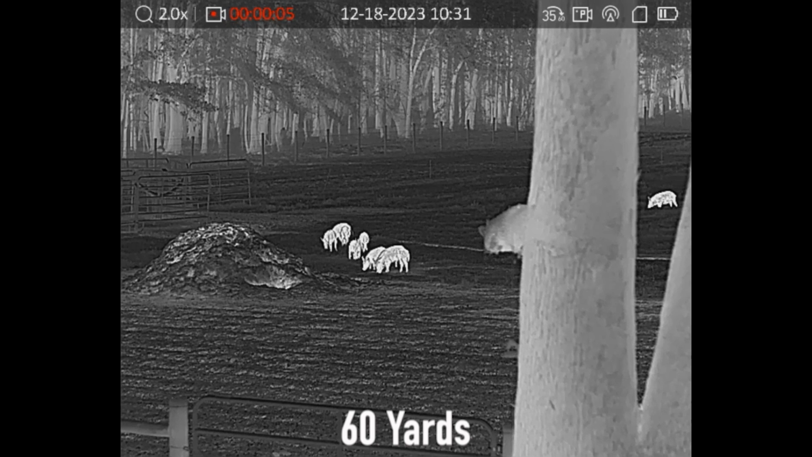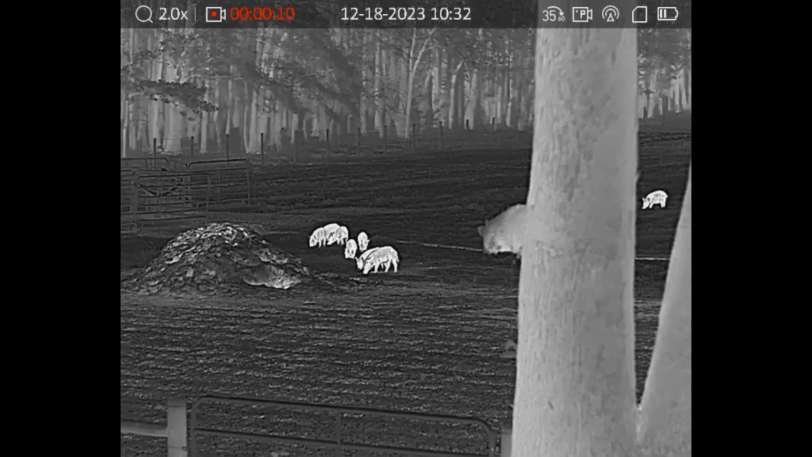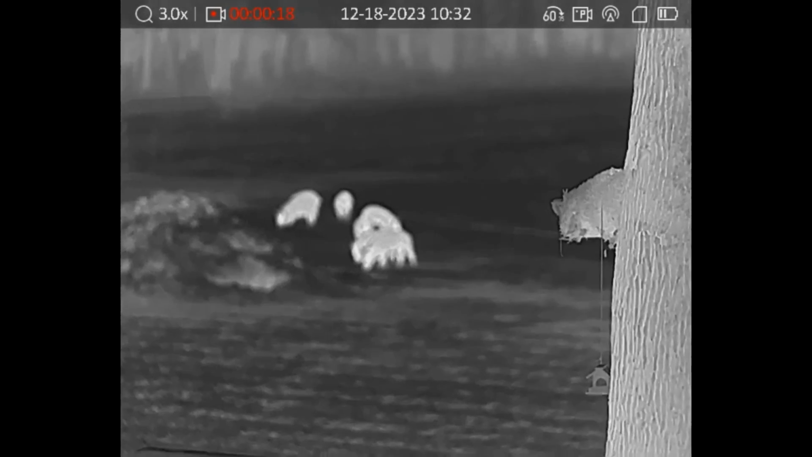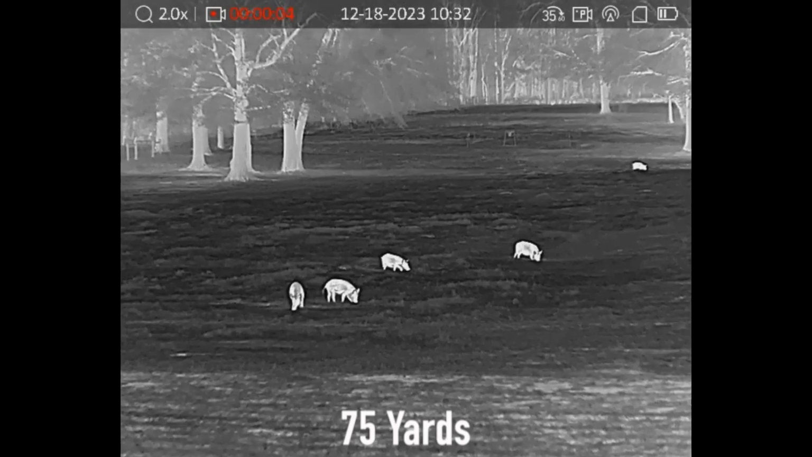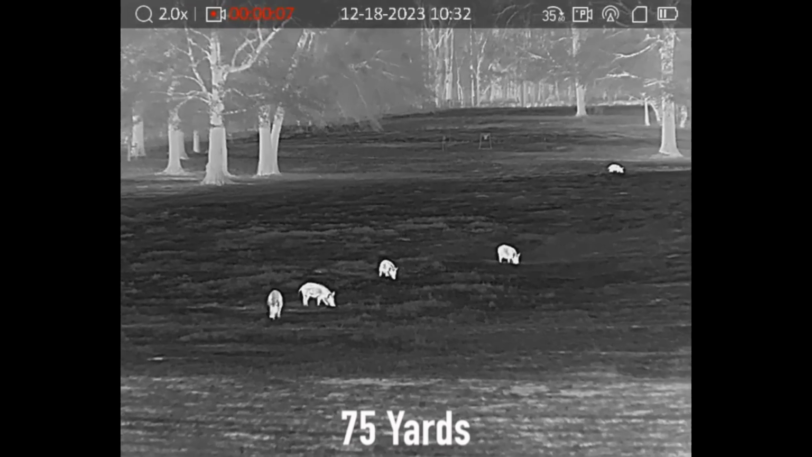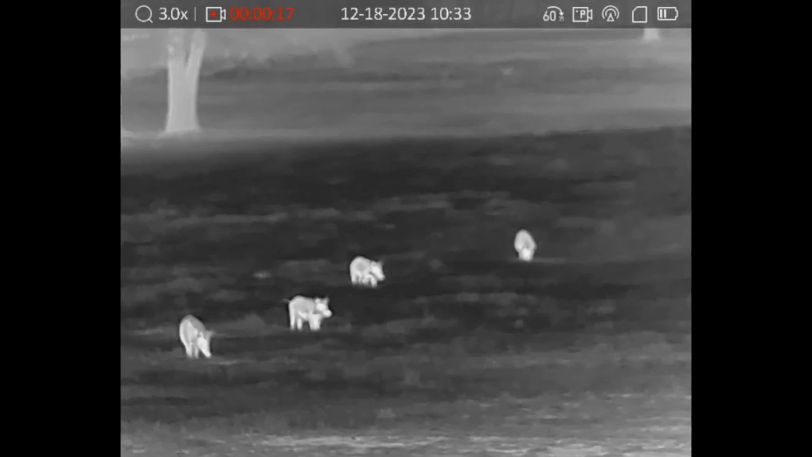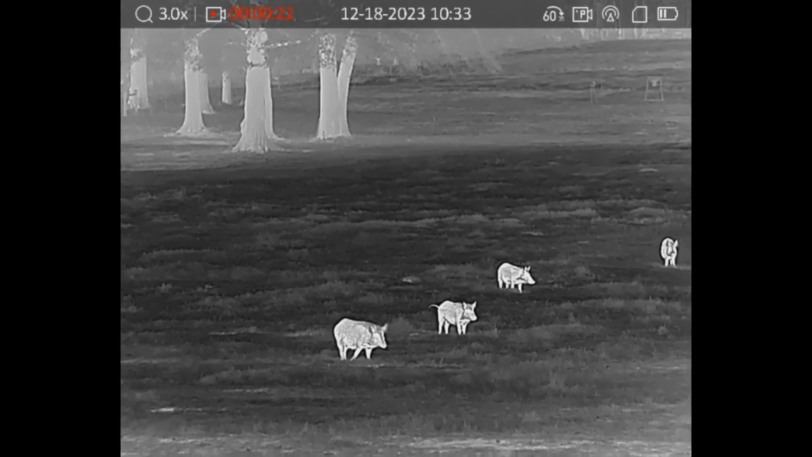Detection range, AGM says 1,800 yards is what you're... I'm going to make sure that's right. It says meters/yards. No, 2,000, sorry, 2,000 yards is what you're going to get there. And that's not identifying, but that's detecting something like a human-sized target standing up out there. ID range, that's really all that matters, and that's what most people want to know. Realistically, what can ID a hog or a coyote, a small animal like that, a deer? How far can I realistically and safely identify that?